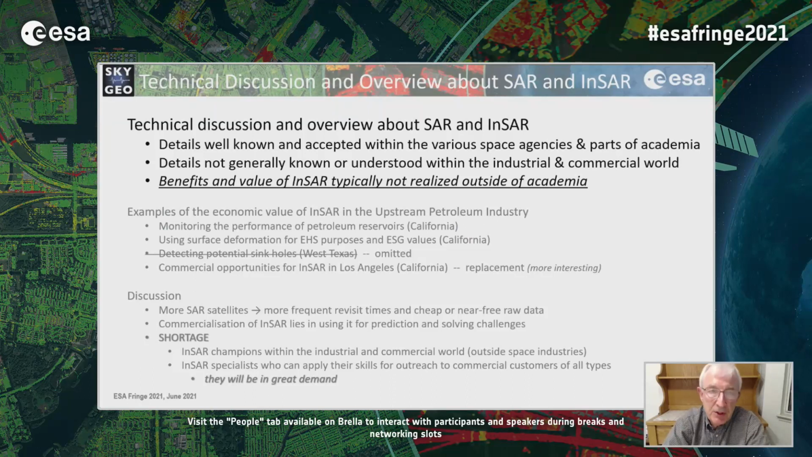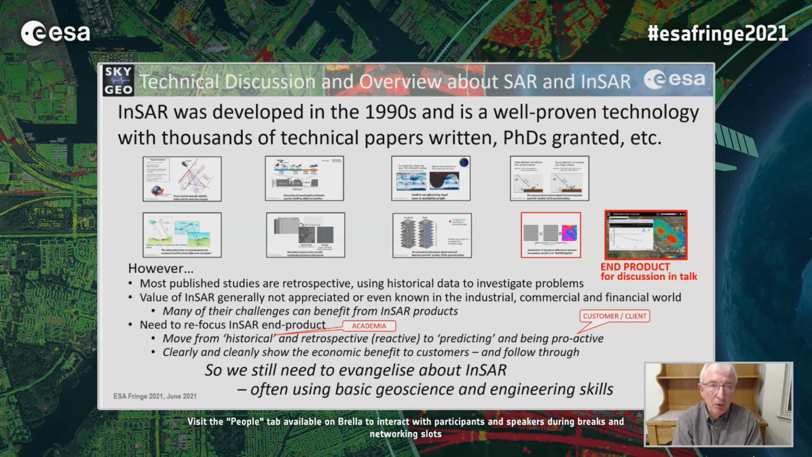So first of all, the technical discussion about the details, how they're not really understood, in my opinion, outside of the space industry. And that really, I think, needs to change. So InSAR, as you all know, was developed in the 1990s, and it's a well-proven technology, thousands of technical papers written, PhDs granted. But what I've found is that whenever we give a commercial presentation to someone that's not familiar with it, we can't say, well, it's well proven.